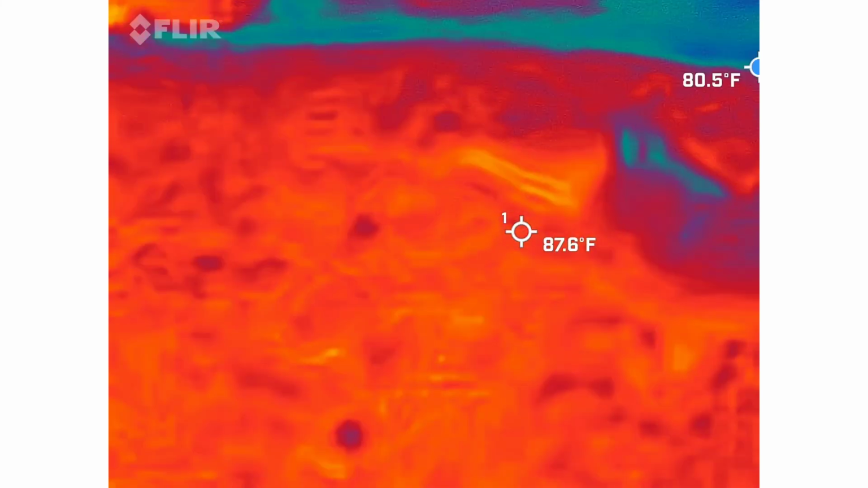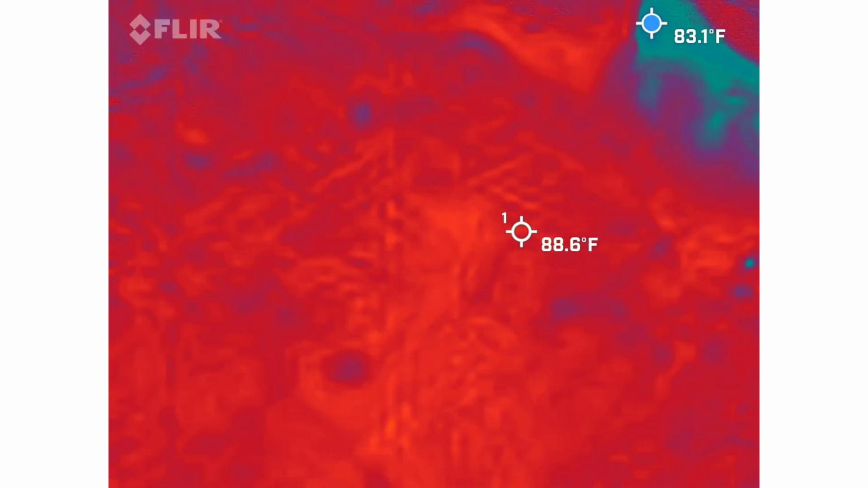This is actually the oldest building in town. South Carolina. All of South Carolina.